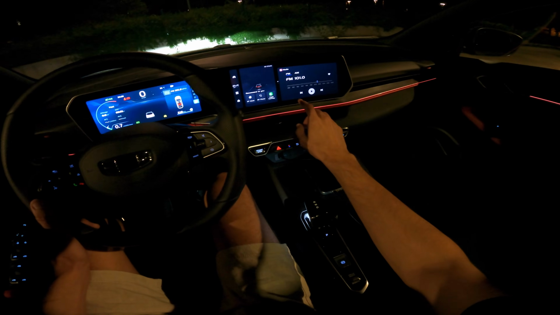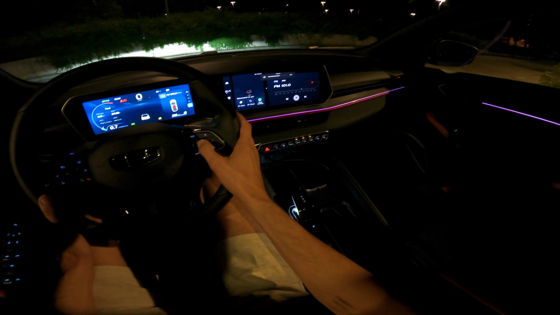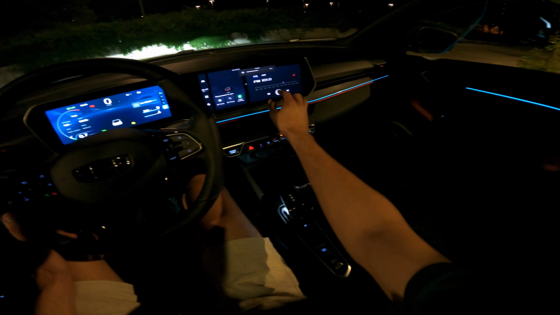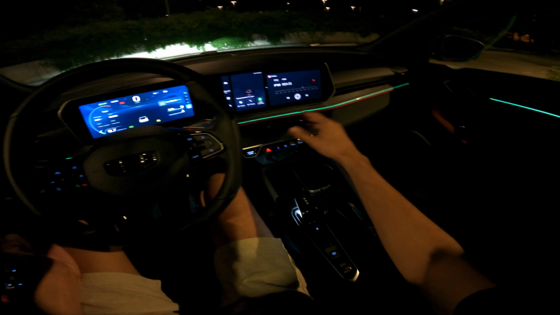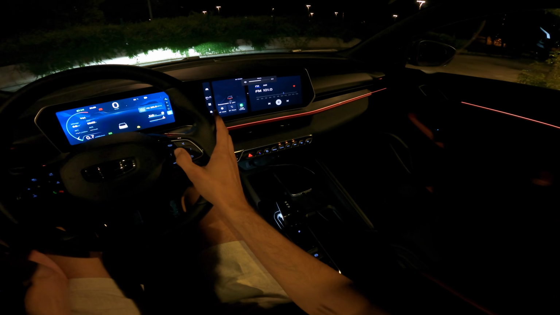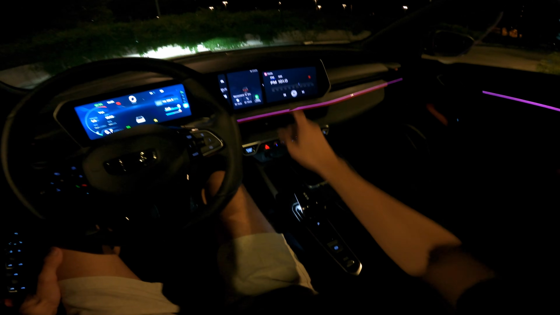Now, radio demo. I can't play it for too long not to get a copyright strike. Speakers are good. They have different modes for different types of music.